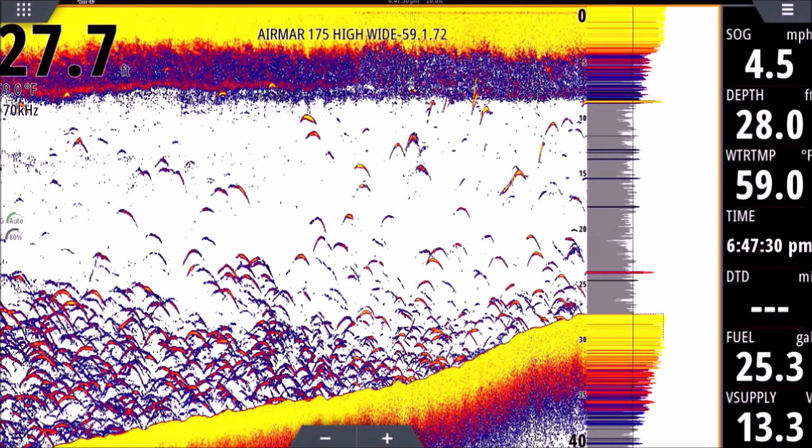More information you'll see over here to the left. We have our depth, and then below that, we have our temperature. It says 59.0 degrees Fahrenheit. That is the temperature of the water the transducer is sitting in. So that transducer is maybe a foot into the water. That is the surface temperature of the water within a foot of the surface. Right where the transducer is, that's the temperature. It's not the temperature any further down into the water column.